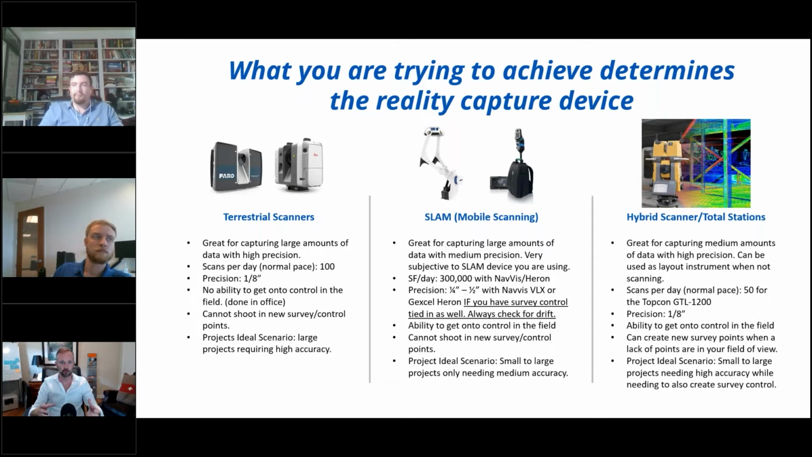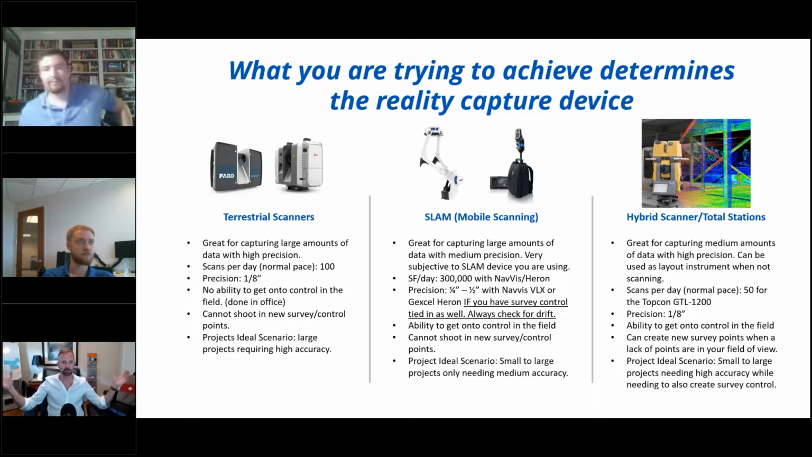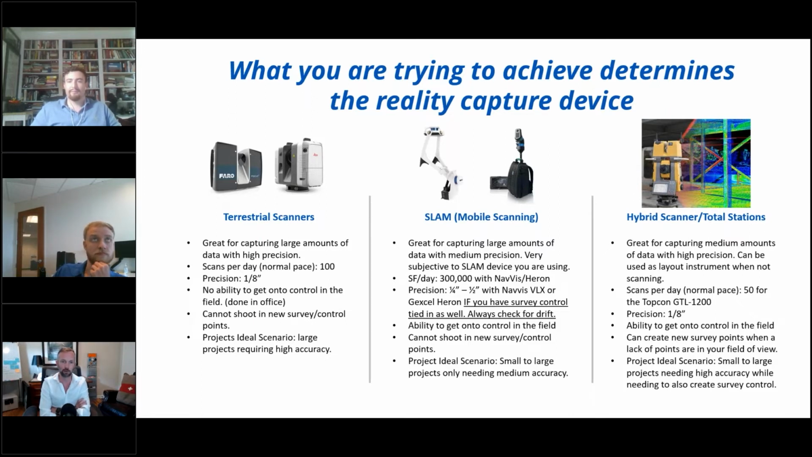A central utility plant with lots of pipes, you're going to have a lot more setups that are closer together. Open areas, like a factory that has no walls, you're going to capture a lot more square footage. So really it's more like scans per day. Normal pace is about 100 scans. It can be faster or slower, depending on the scan settings you use, with a precision of about 1/8 of an inch.